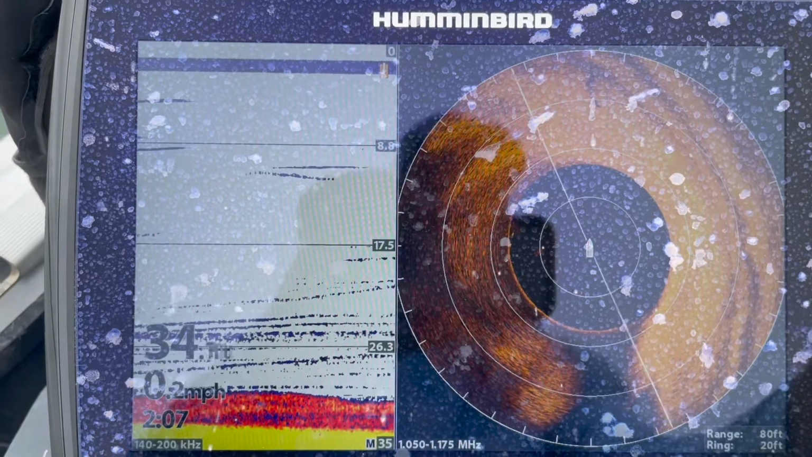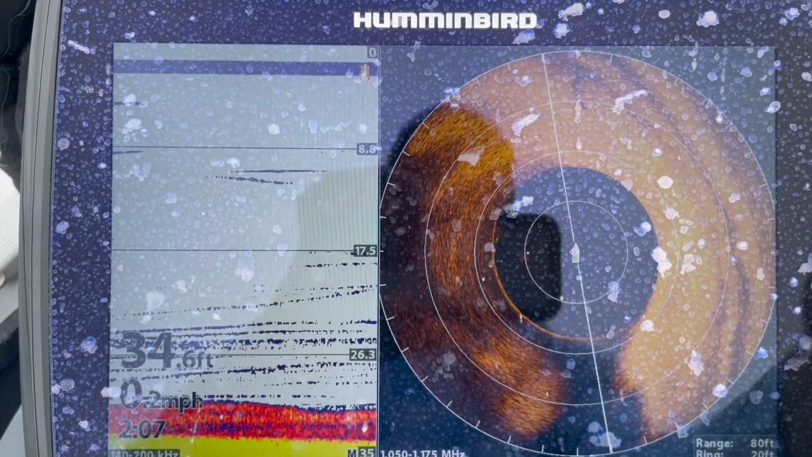So let me show you some adjustments to make on your sonar that will help you see the bait and the fish in real time. In order to get the 2D sonar to read properly and watch your drop shot in real time, it just takes a couple of menu settings. First of all, I'm going to turn the chart speed all the way up. This one runs to 10, so I'm going to turn it all the way to 10. That's going to refresh the screen quicker so I can actually watch the drop shot and the bass in real time.